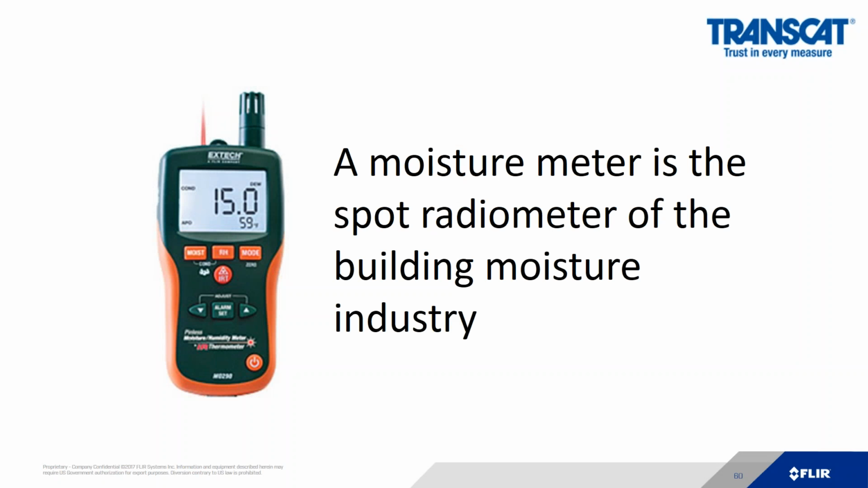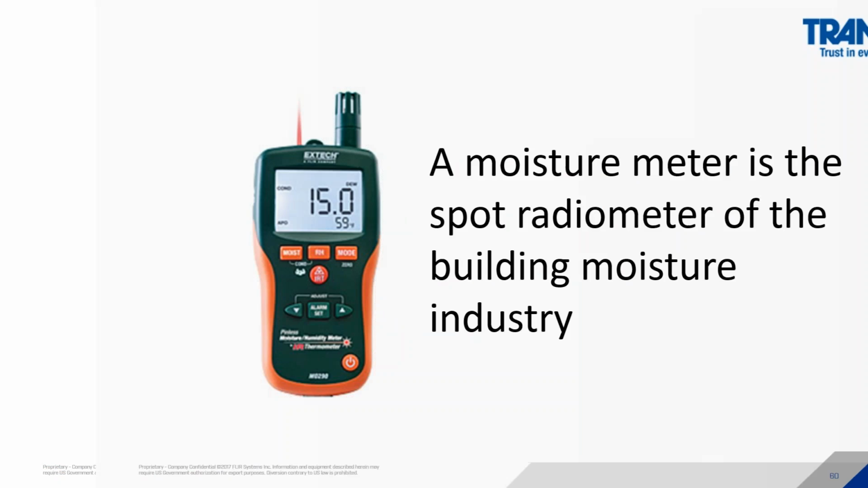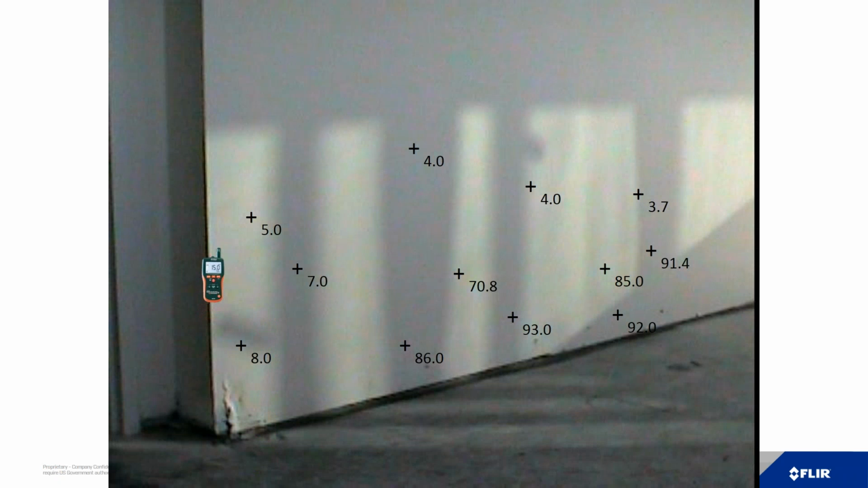I started this discussion identifying the spot temperature gun as a device used for temperature measurement. Infrared cameras are also used to find water within buildings. Another tool that someone can use to detect water is a moisture meter. In certain respects, the moisture meter suffers the same time issues as a spot gun. It takes a very long time to use a moisture meter to find water on a wall, in a ceiling, on floors.